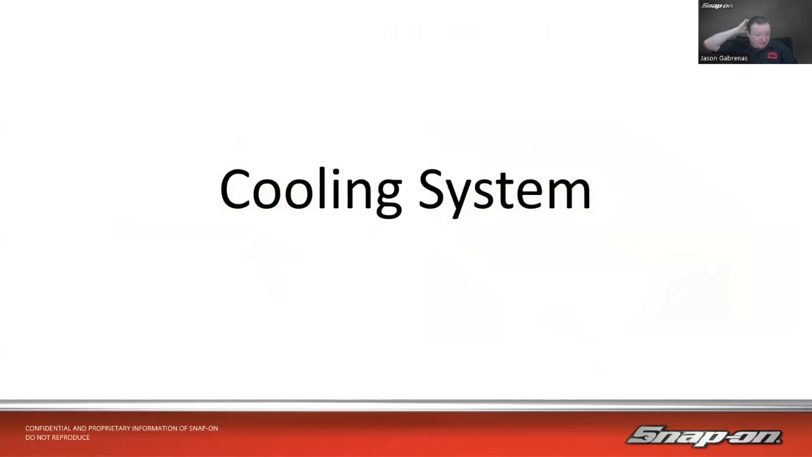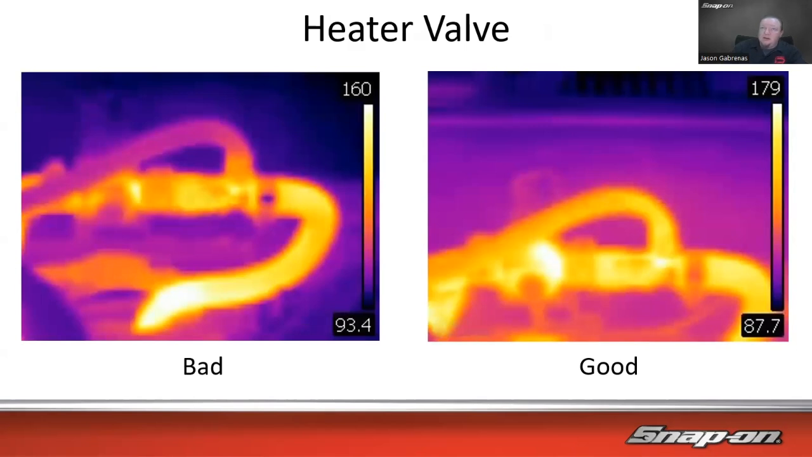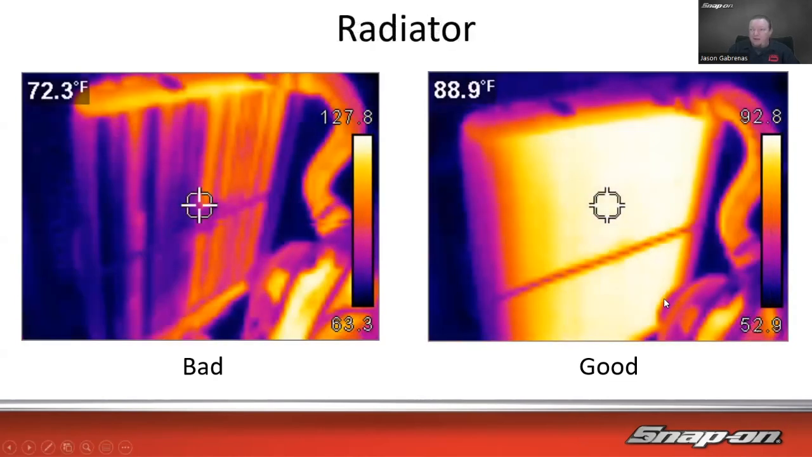How about the cooling system? You would think that would be a fairly common thought, but not always. Heater valve. On the left-hand side, we have one that's not working. We can see the coolant going through this heater valve here, but it's not coming out this pipe there. On the right-hand side, same deal, but it's working now. We have it going out the pipe. We can see the temperature is the same going through and then coming around as well. So that's your difference there.